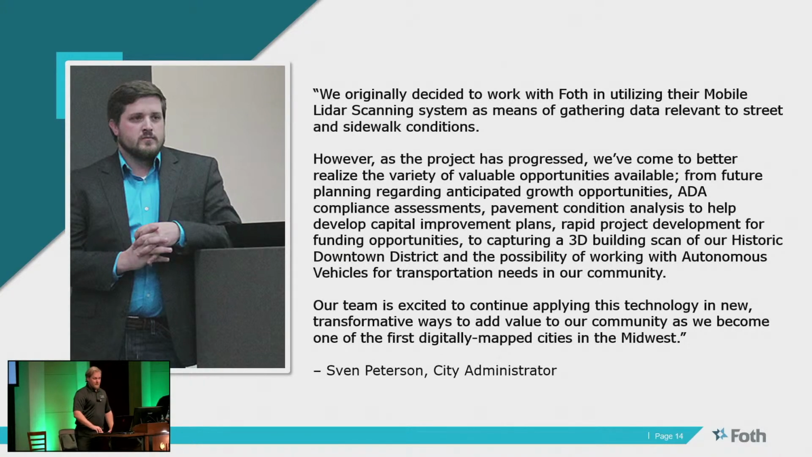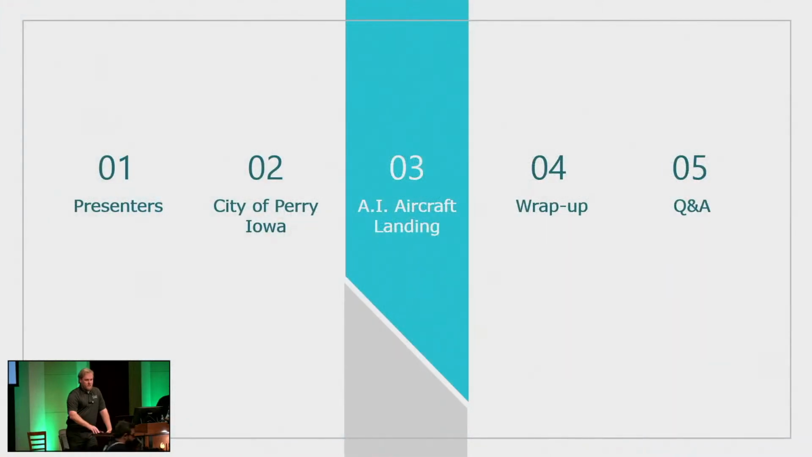We learned a lot. This is the first one that we did, and there's a lot of good benefit and a lot of good value that came out of it. The client was happy, we were happy, and we hope to do many more in the future. So with that, I'll hand it back to John, and he will talk about some AI aircraft landing that we were part of. Thank you, Dio.